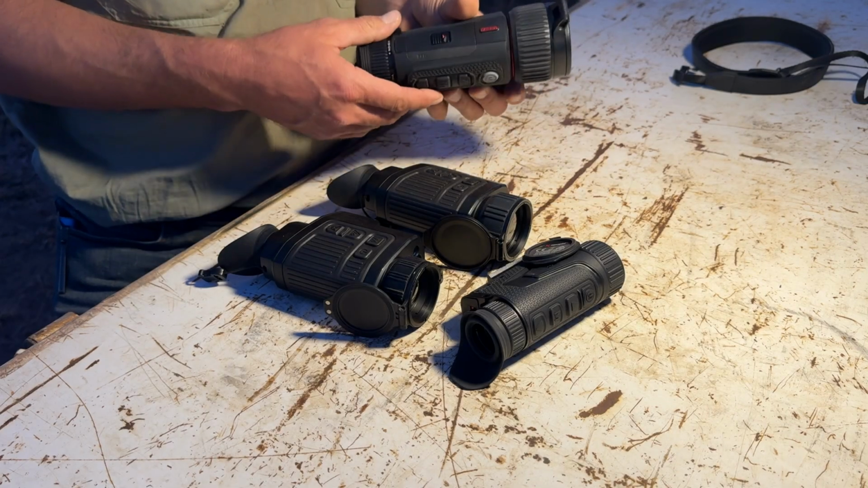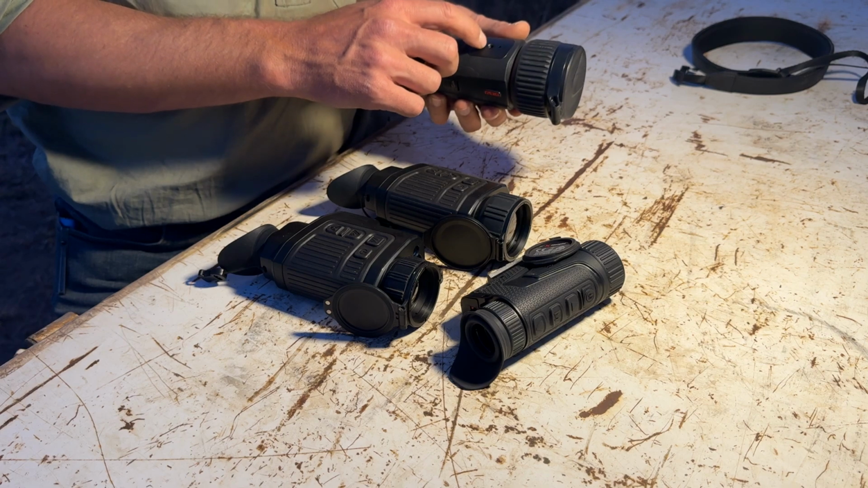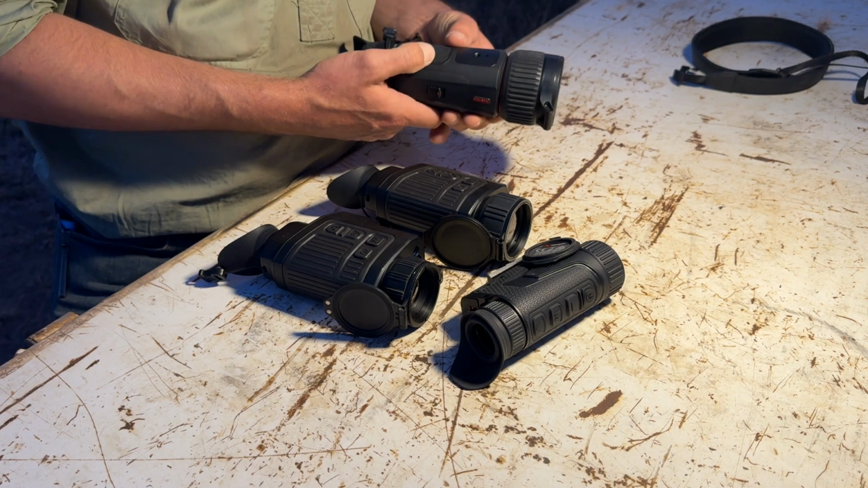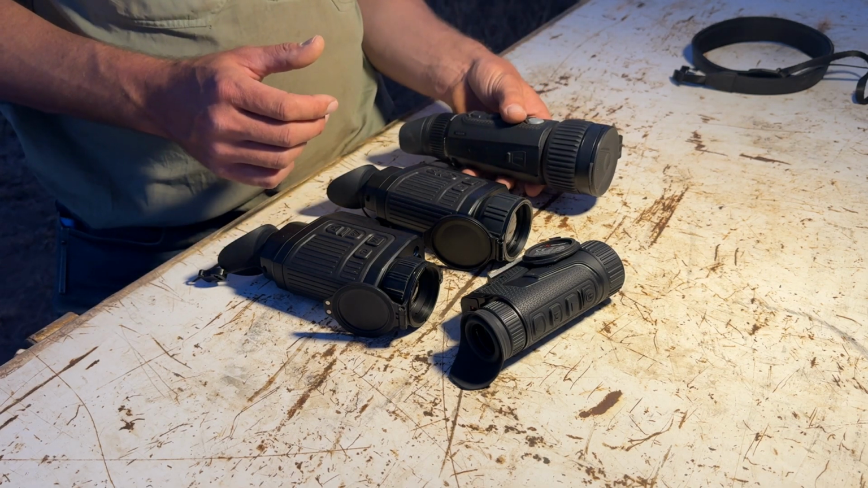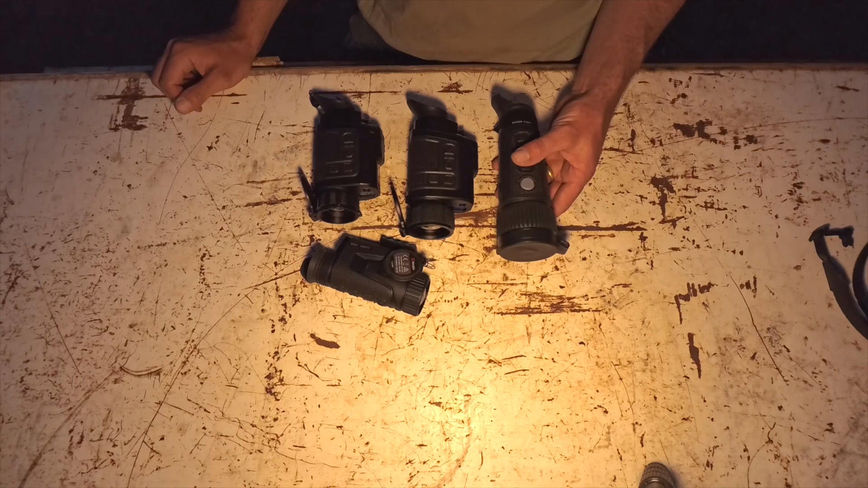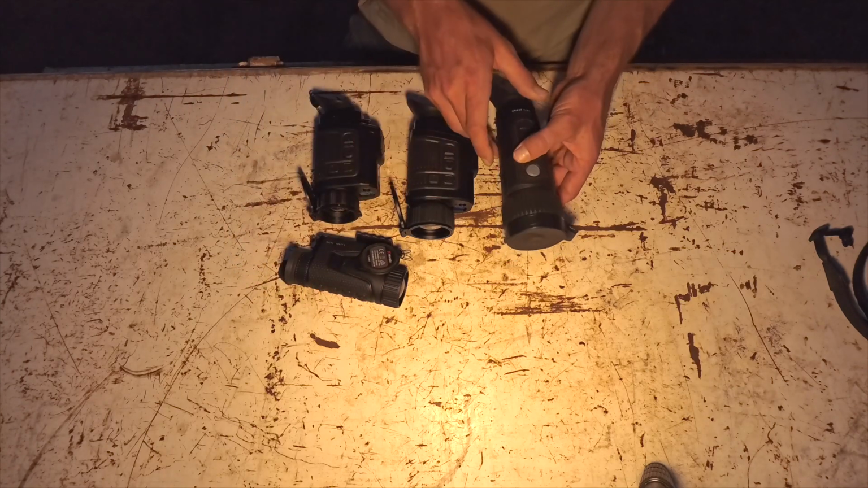This one here, I haven't actually remote mounted it. It has got the 1/4-20 hole there to be able to remote mount it, but I just find because it's got a higher magnification, it's not going to be as good scanning around in a paddock on a remote mounted system, because you'll need a bit wider field of view is best.